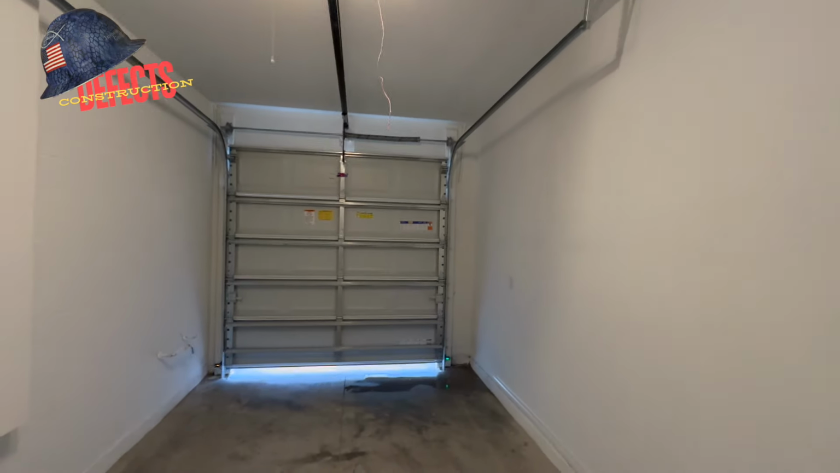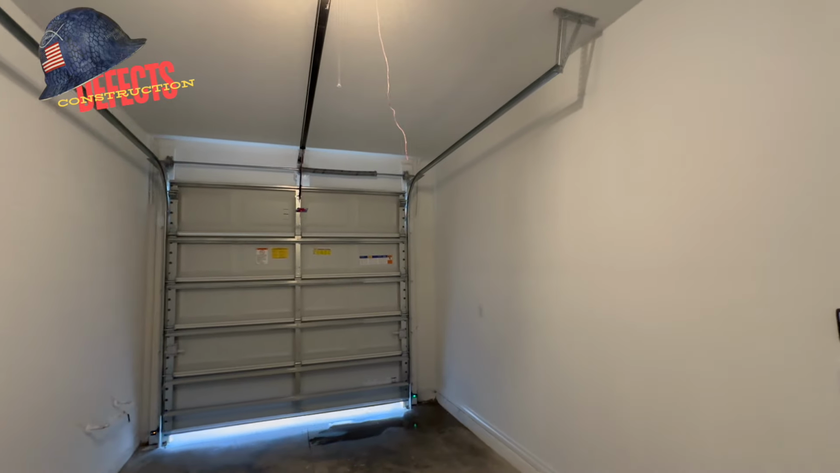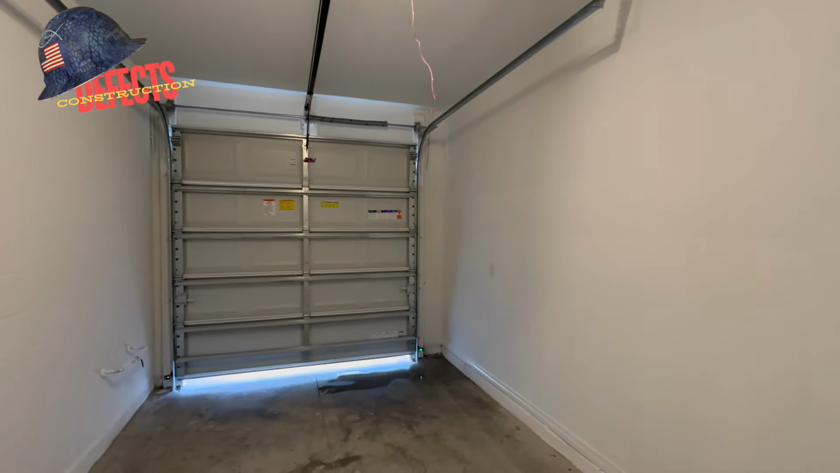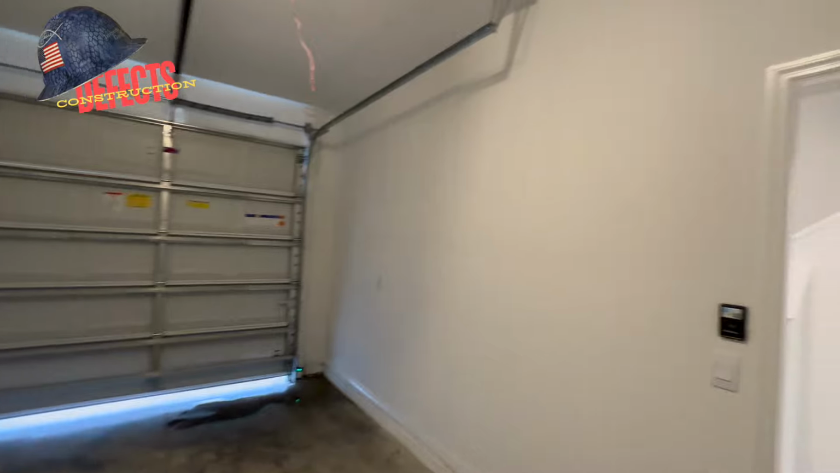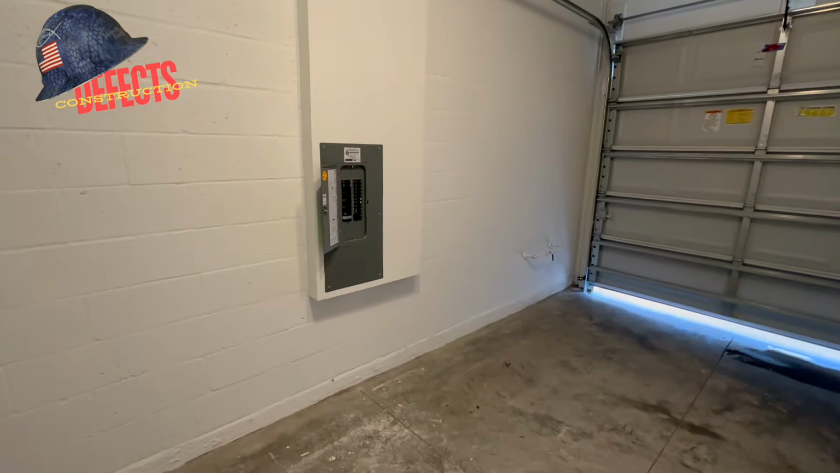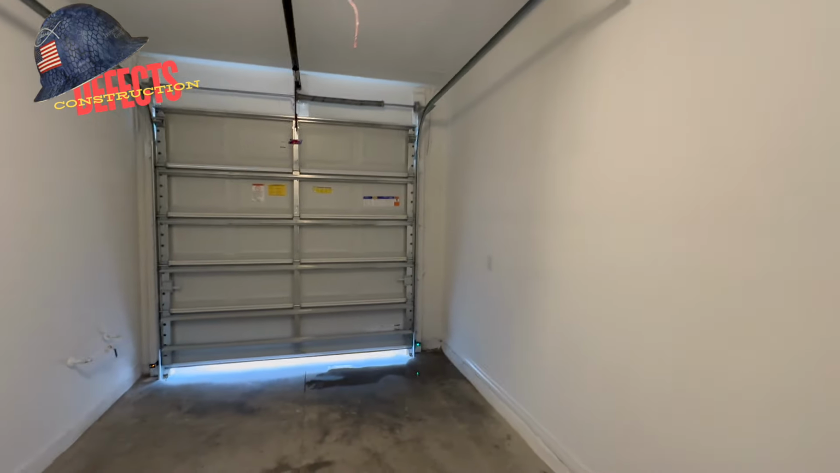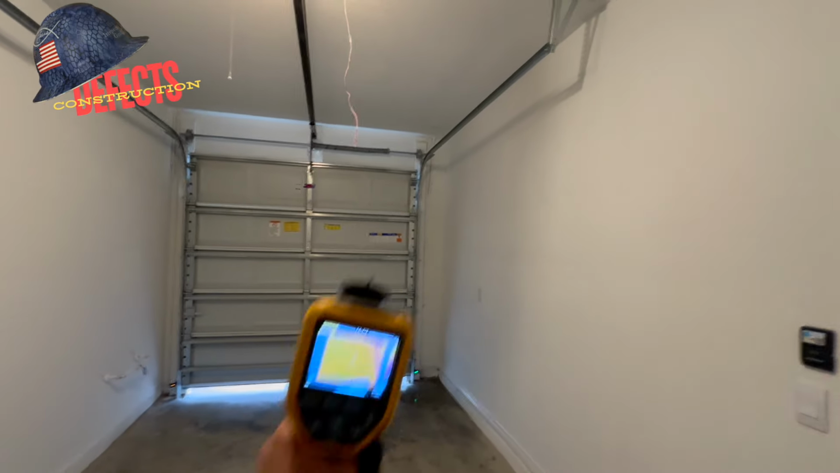When I tested the water upstairs, I ran the shower in the tub for approximately 10 minutes or so. I'm looking for leaks to come through the ceiling. I scan the ceilings when I'm done. When I came downstairs to address the electrical panel or reset breakers and things, I saw that it was almost raining outside. It turns out it was water coming from the ceiling.